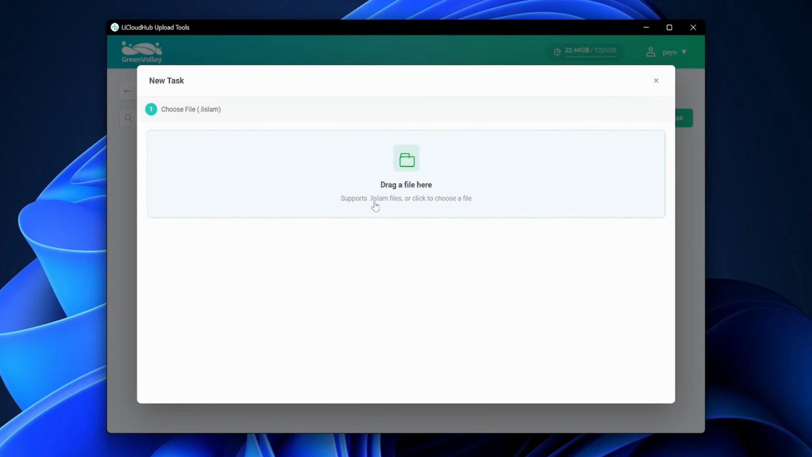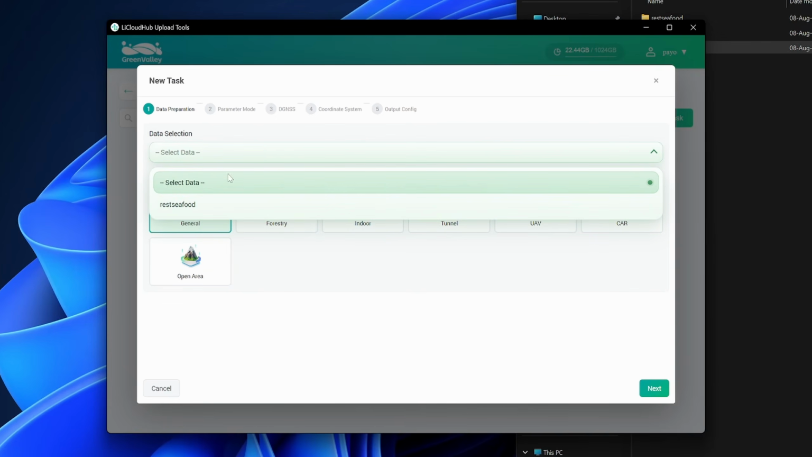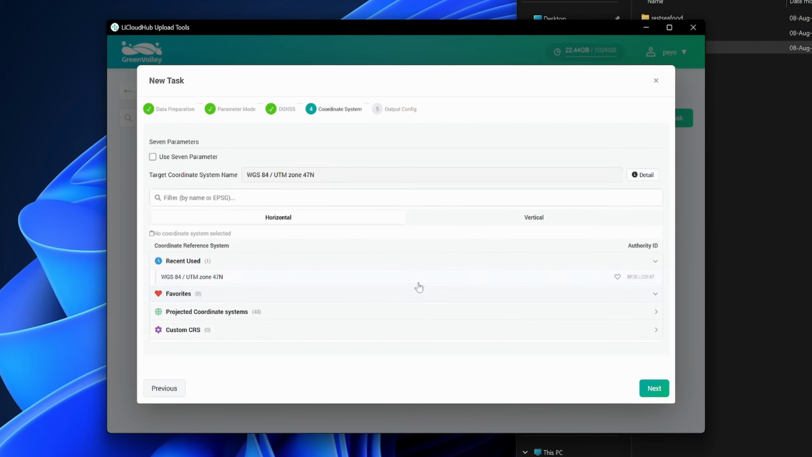Green Valley will soon launch its cloud processing service. It's currently in testing, but once it's ready, you won't need a PC anymore to process point cloud data. It will come with a fee, though the exact details aren't ready to be revealed.